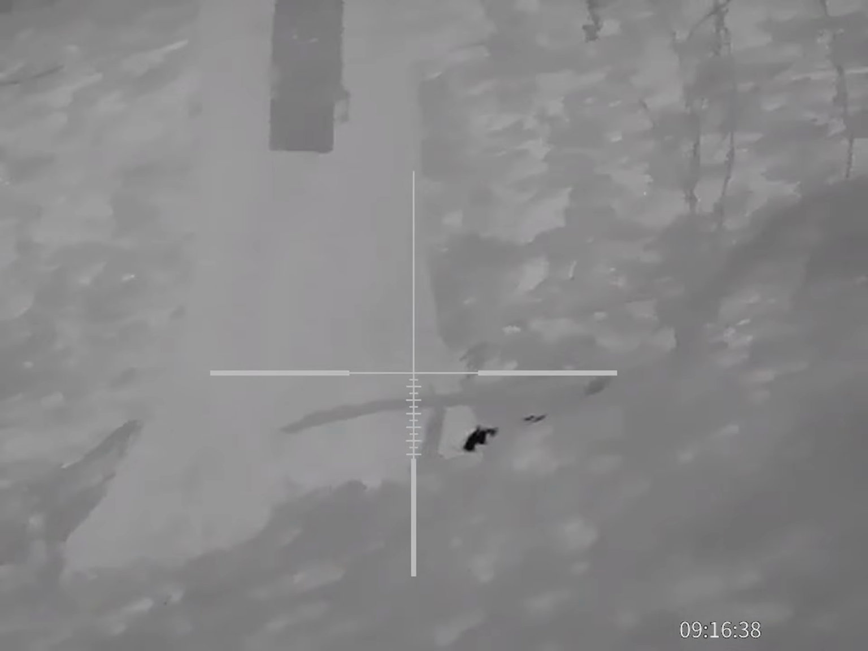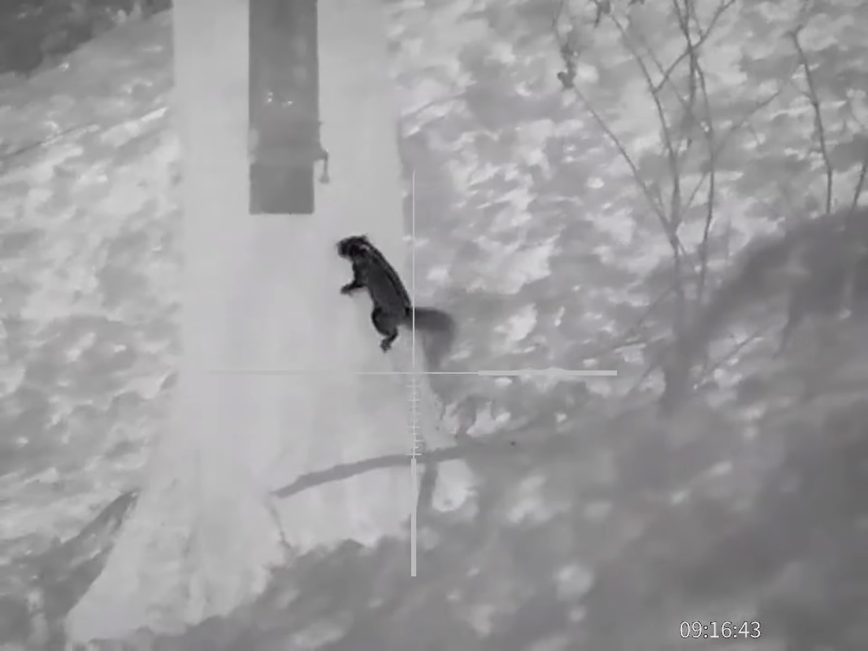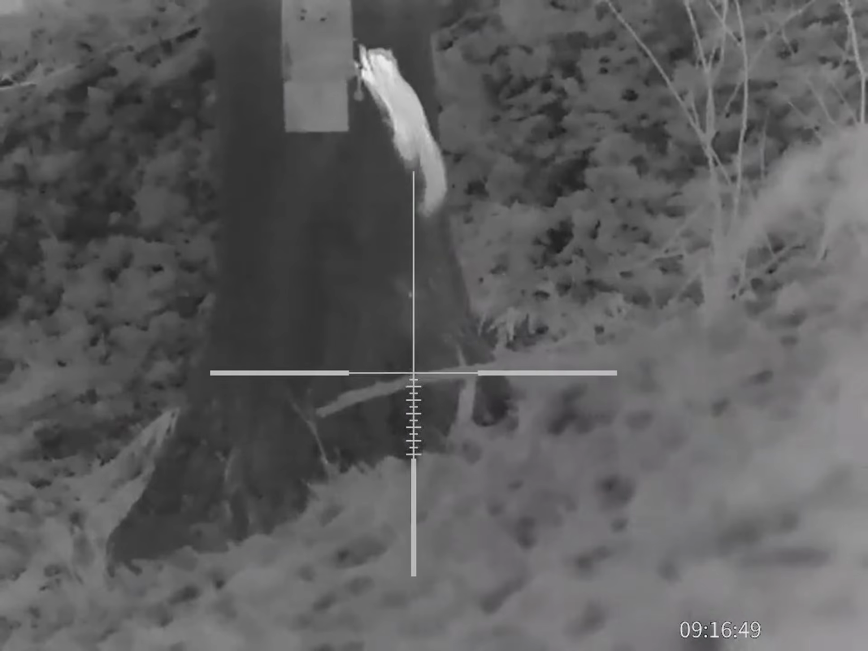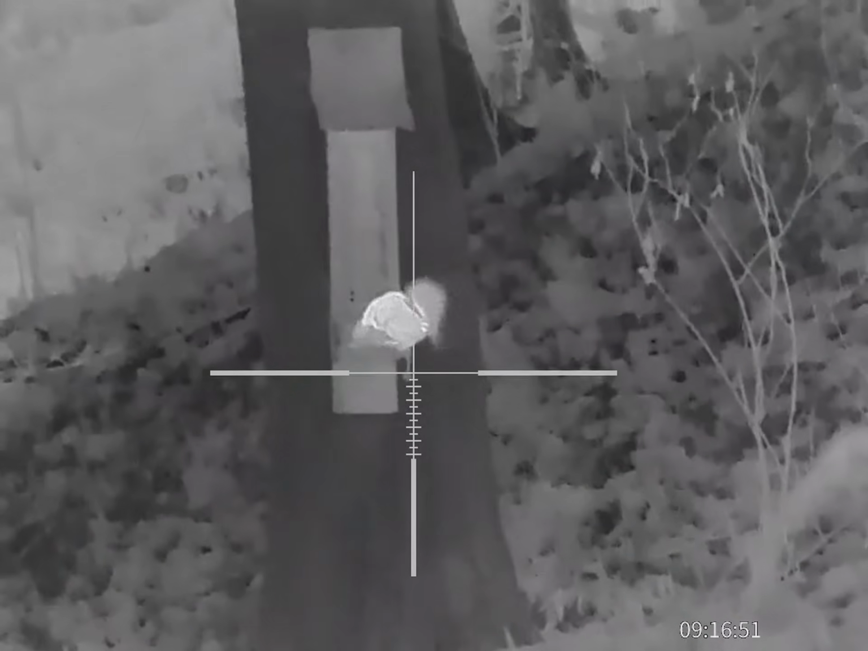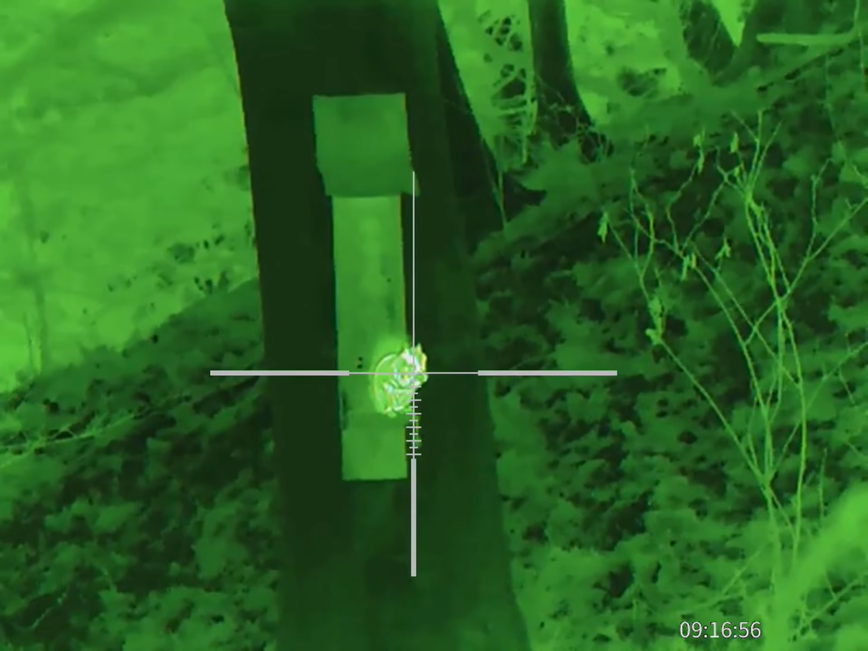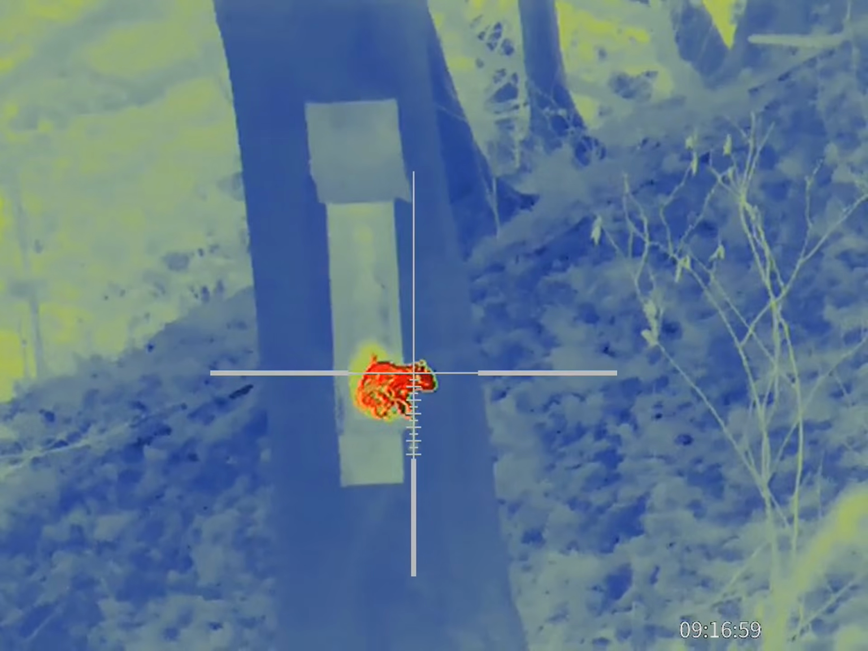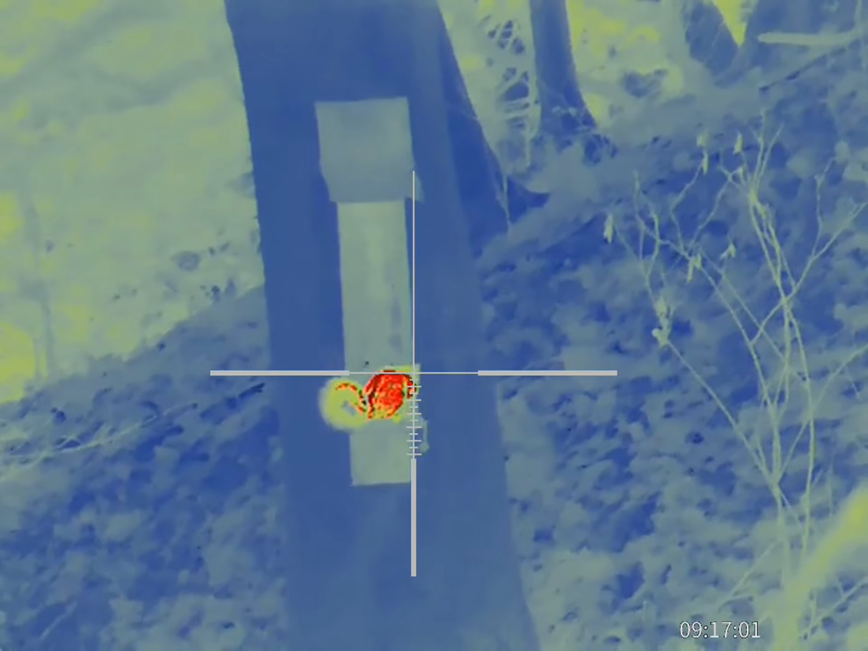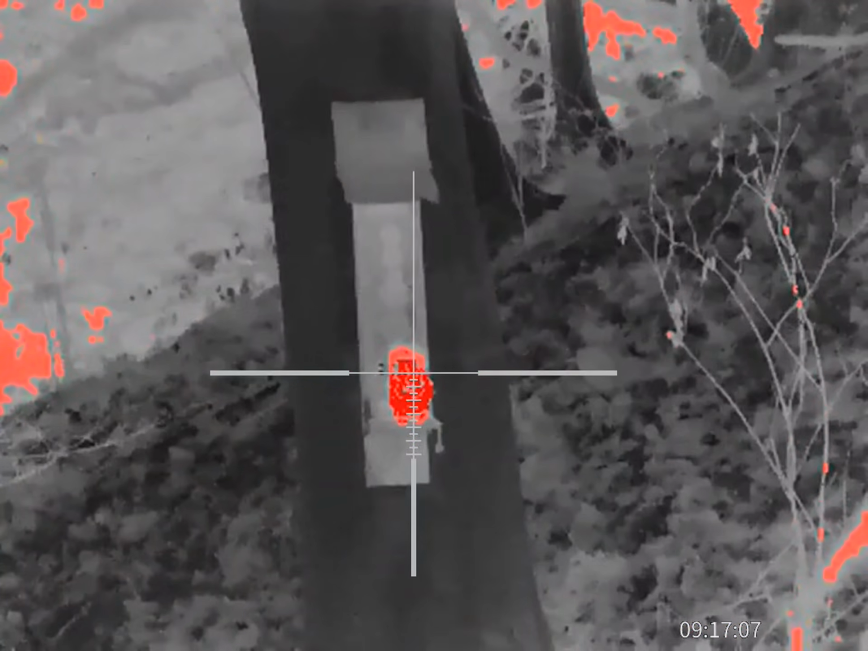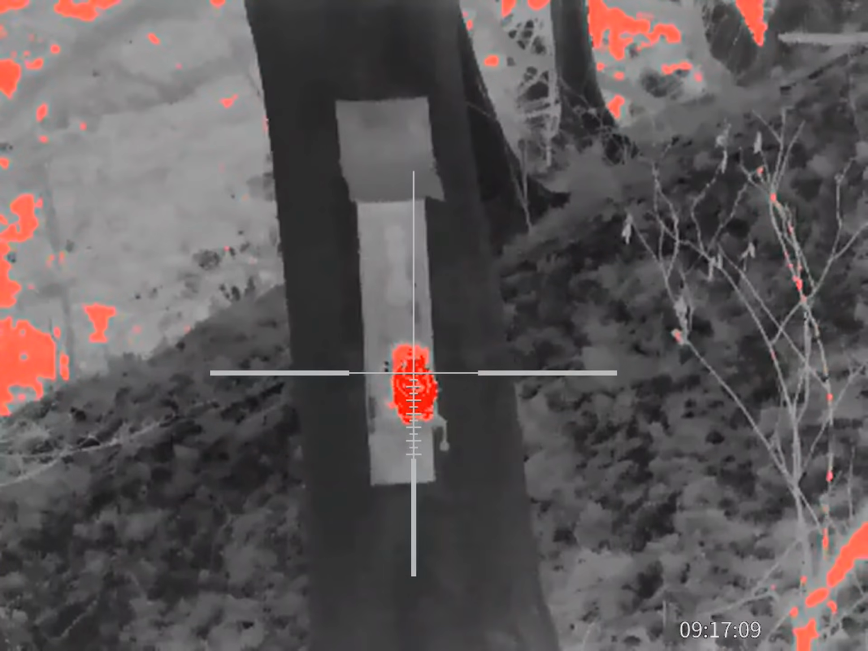sight before recording this. This is using the handheld spotter, the Alor Pro, and then moving on to the Marten 430 thermal scope. I'll flick through the different colour palettes throughout this little clip just to show you the type of things that you could expect to see if you do purchase one, quite like the green one there. And this one sits nicely for me. When I get round to the black hot again,